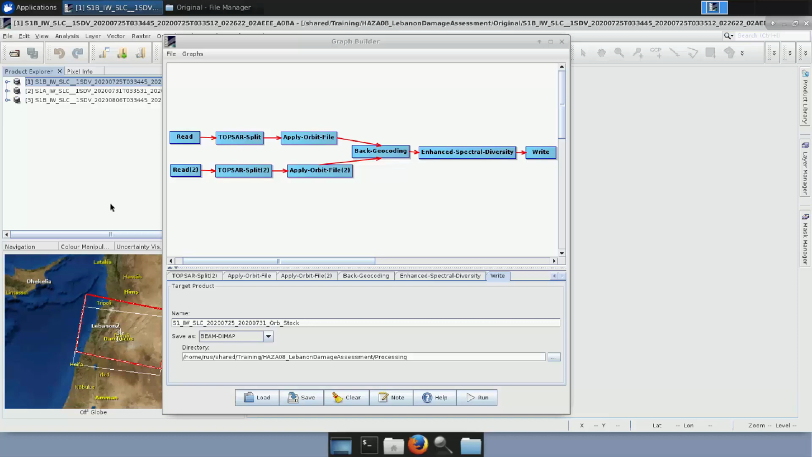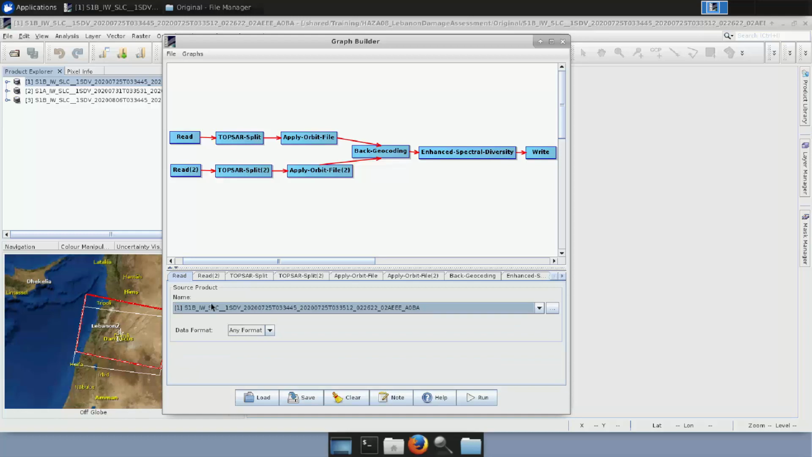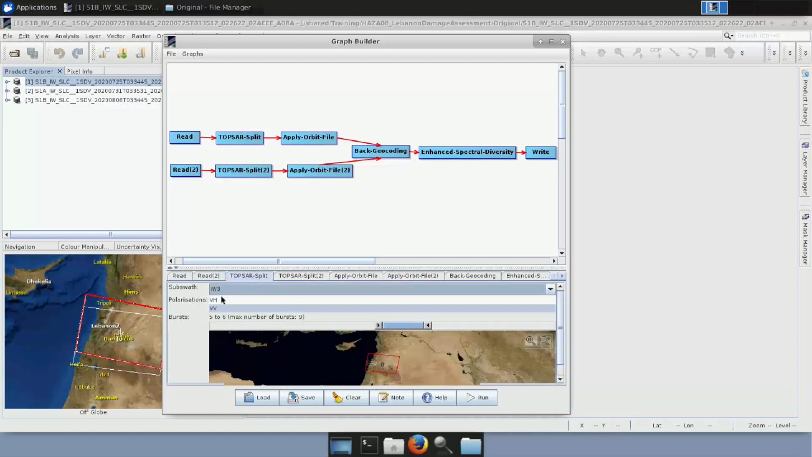Then I want to repeat the same for the second pair of images, the one that was acquired before the event and the one after. So I will go up here to put the parameters quickly. Here I will select this product of 31st of July. On the second read, I will select the product of 6th August 2020. And then in the TOPS Split, I will keep the IW3, the VV. For the product of 31st of July, we said that we need to have the bursts 3 and 4 covering the area. And then on the other one, we need to have the bursts 4 and 5.